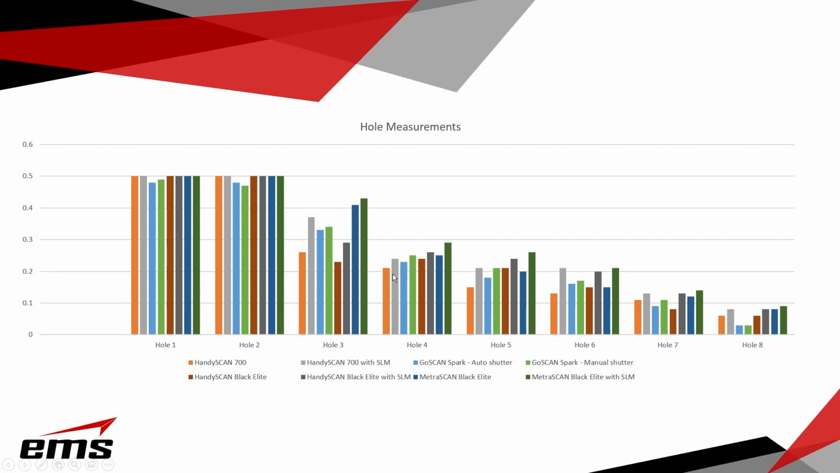HandySCAN overall does pretty good. GoSCAN not too bad until you get to the very smallest hole, which you can see down here. It just can't resolve because of the resolution of it. But generally HandySCAN a little better than the GoSCAN. And then the HandySCAN Black is a little better than the HandySCAN and the GoSCAN Spark.